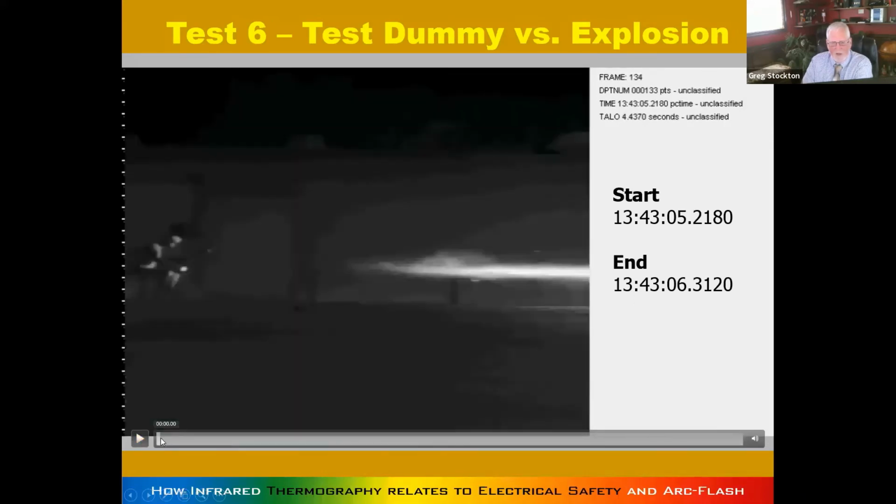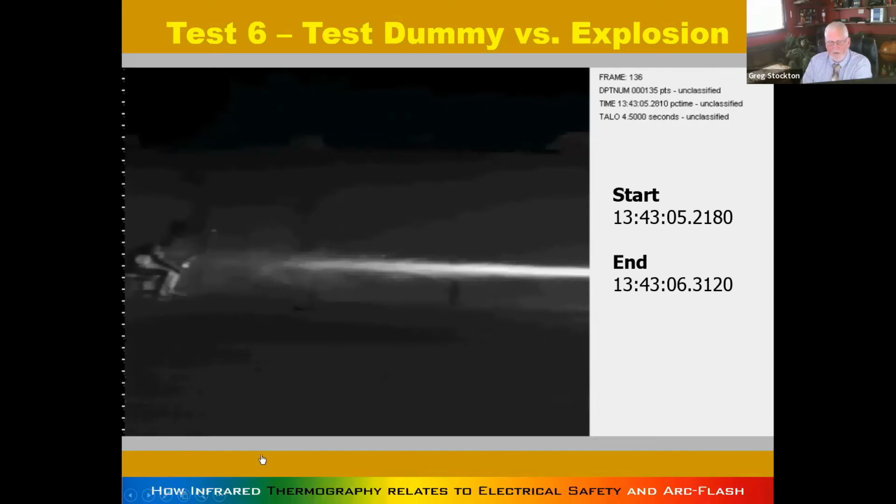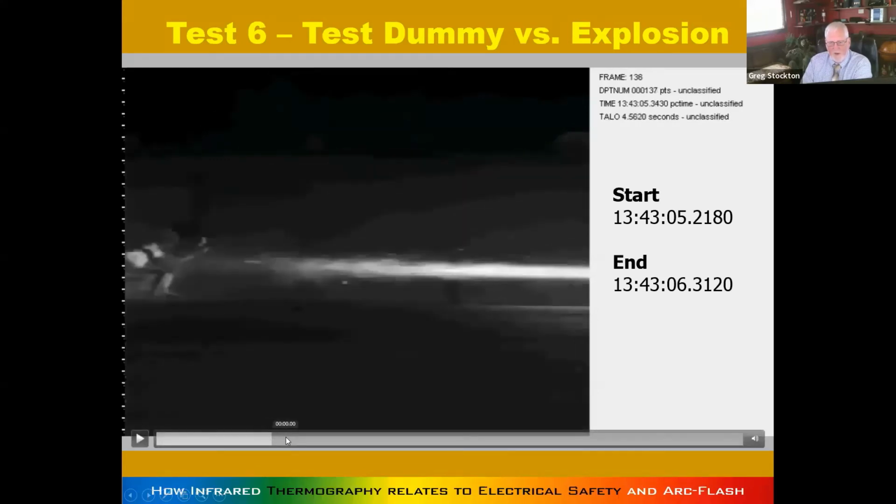I can stop this, sort of. I'm going to play it a little bit in advance and just show. There you go. You can start to see now. Bam. Now look at the seconds here. The whole event takes 1.1 seconds, and there's a lot of frames. As you can see, this is kind of a straight line here, although it gets ugly in a minute.